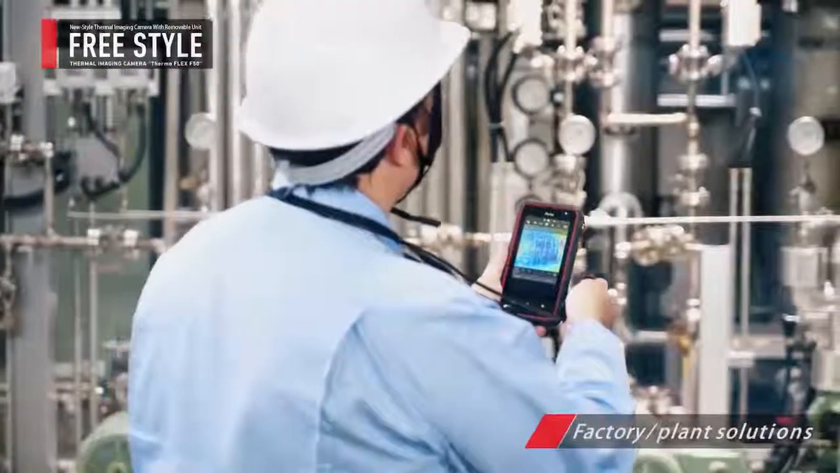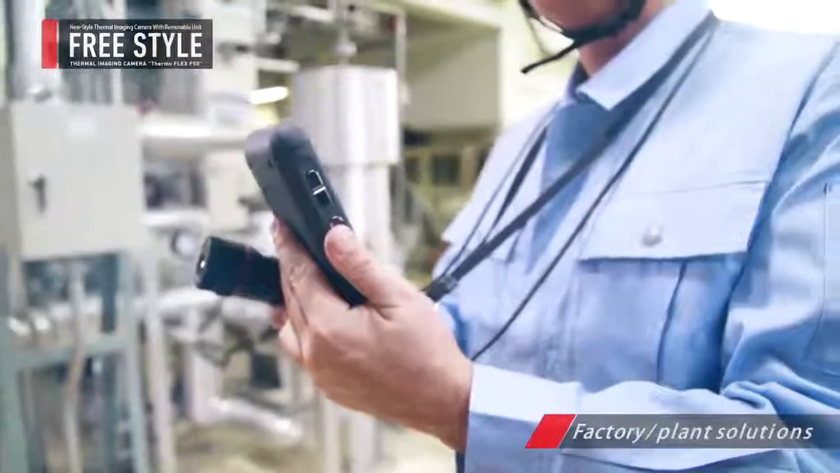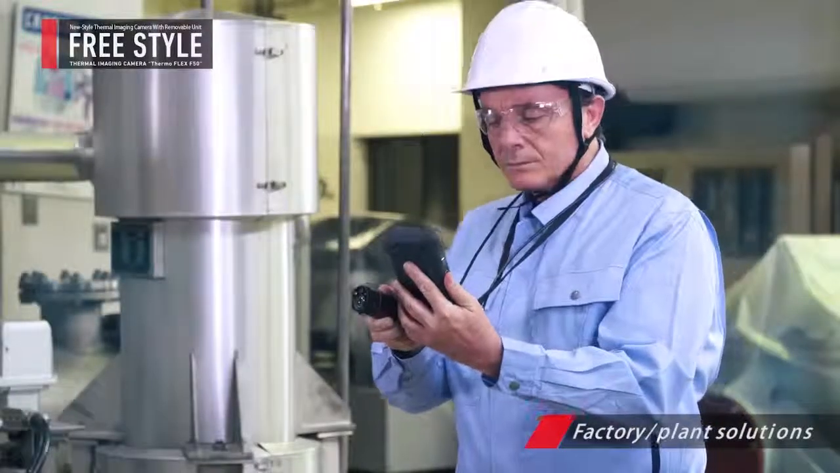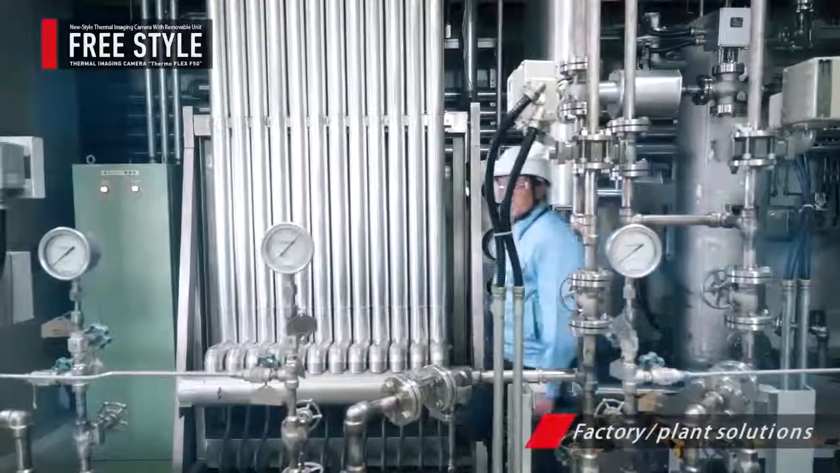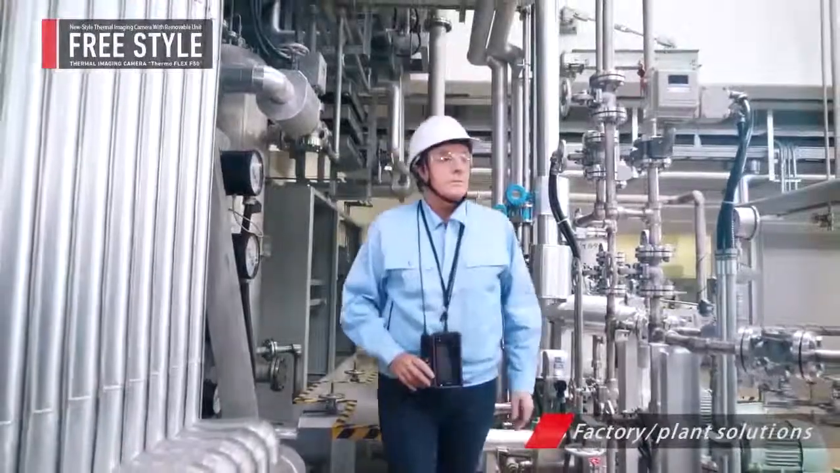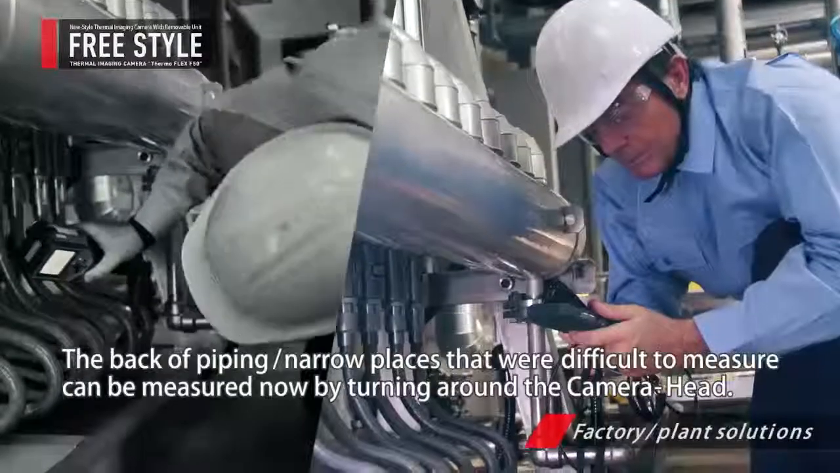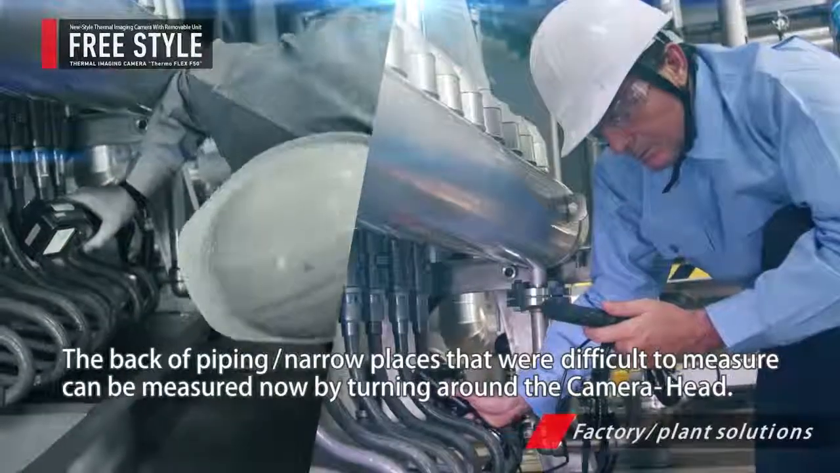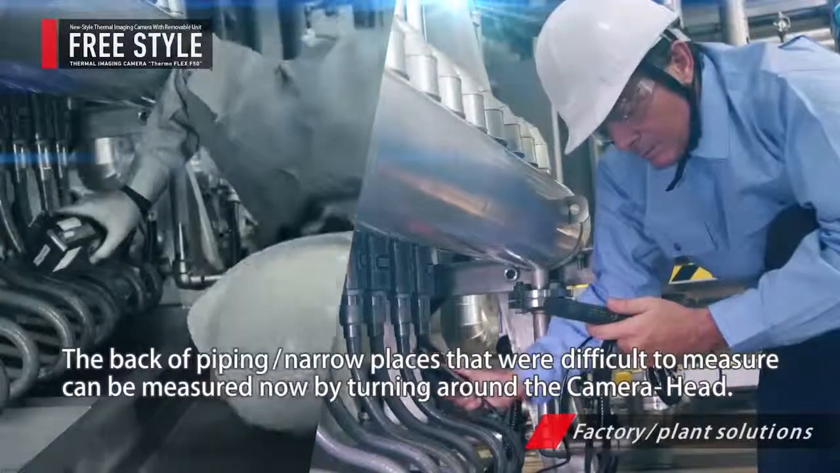The Freestyle Thermal Imaging Camera, Thermoflex F50, drastically increases the efficiency for deterioration diagnosis and facility inspection of factories and plants. Measurements can be done by turning the camera head around, such as behind the pipe or narrow space that were difficult to measure conventionally.